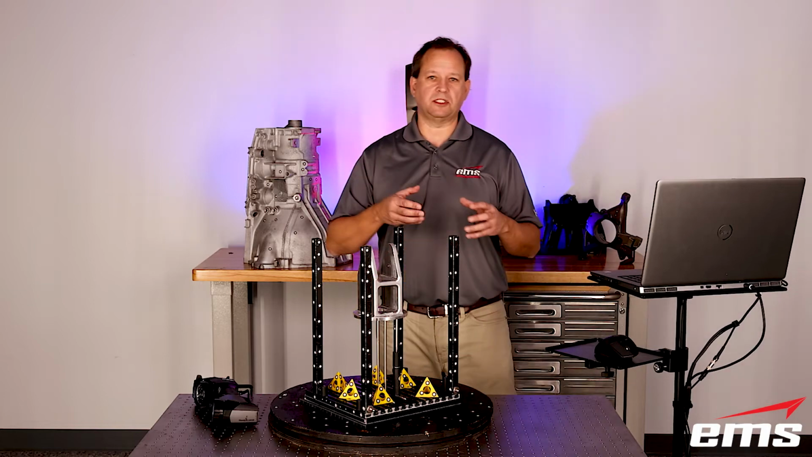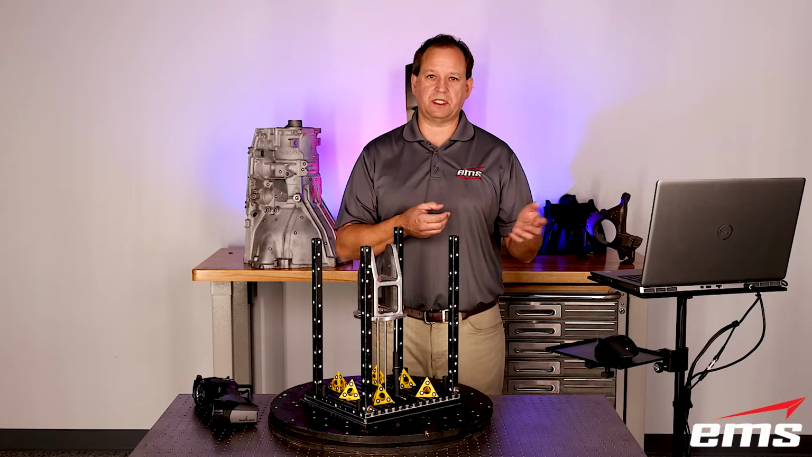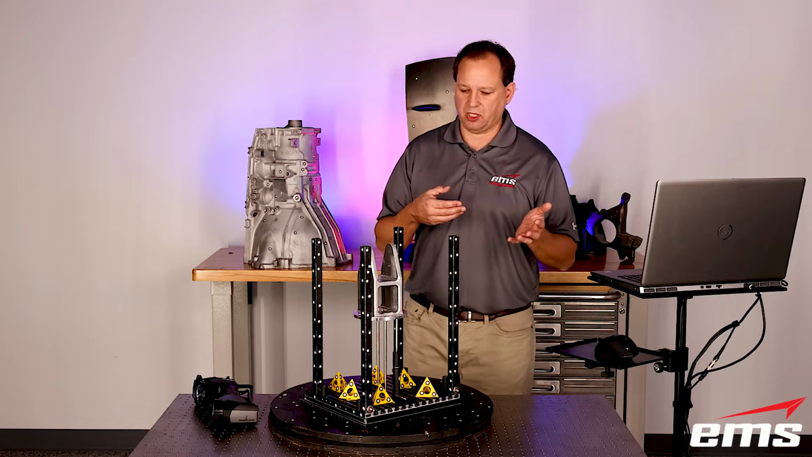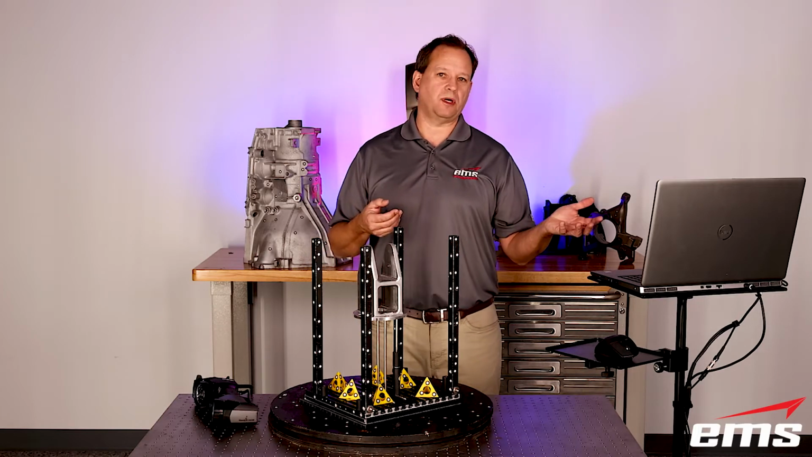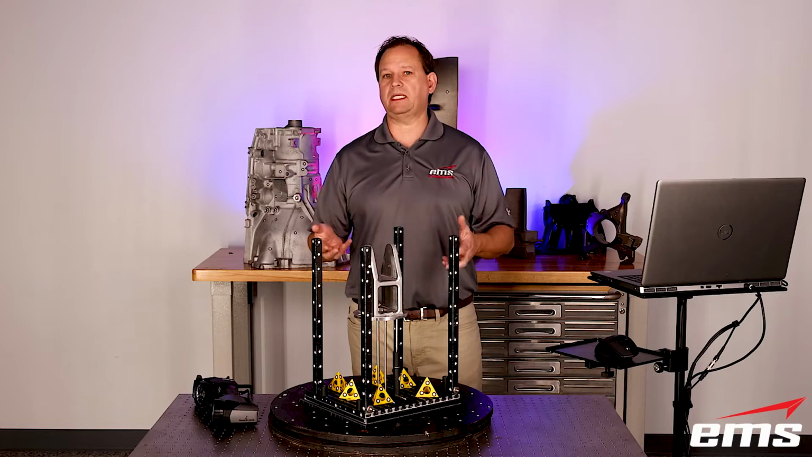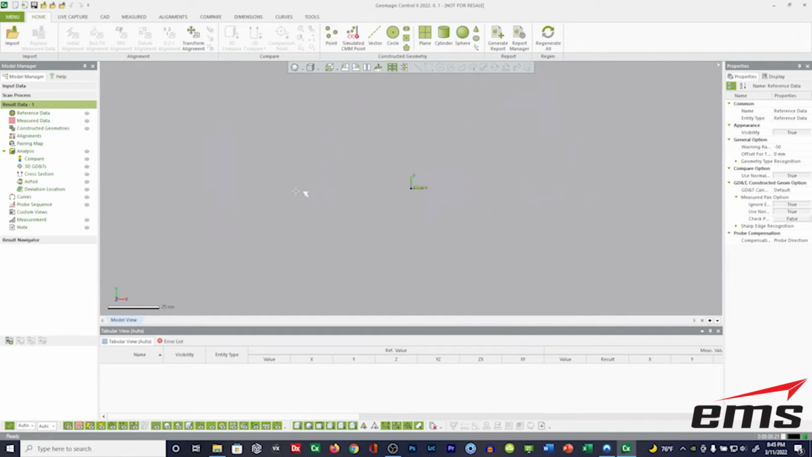So whether it's flatness, positional, concentricity, whatever we want to measure will be in this report, okay? So what we'll do next is we'll actually go in and show you how to create these reports offline, so that then all we need to do is import the scan data, run it, and then export the report. So we'll show you that part of it as well. But again, you can see in a matter of minutes, even a part like this, I can scan it, import it in, generate my inspection report. So again, next, let's take a look at what it takes to create those inspection reports.